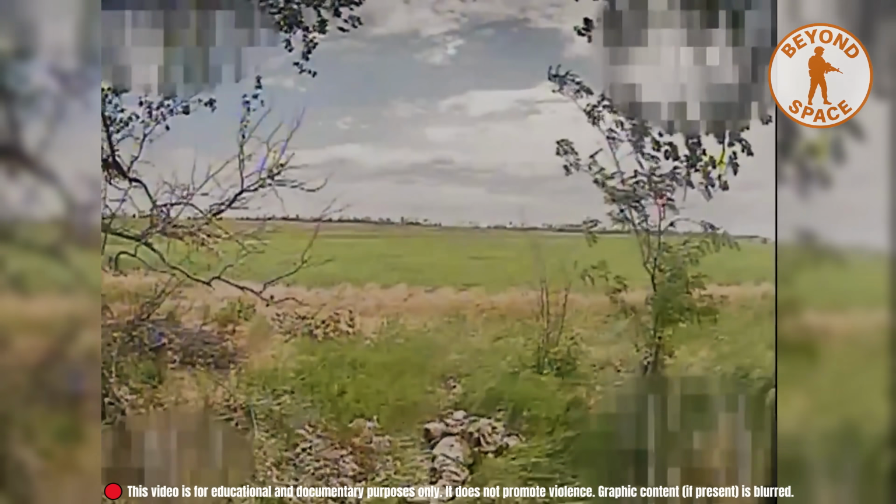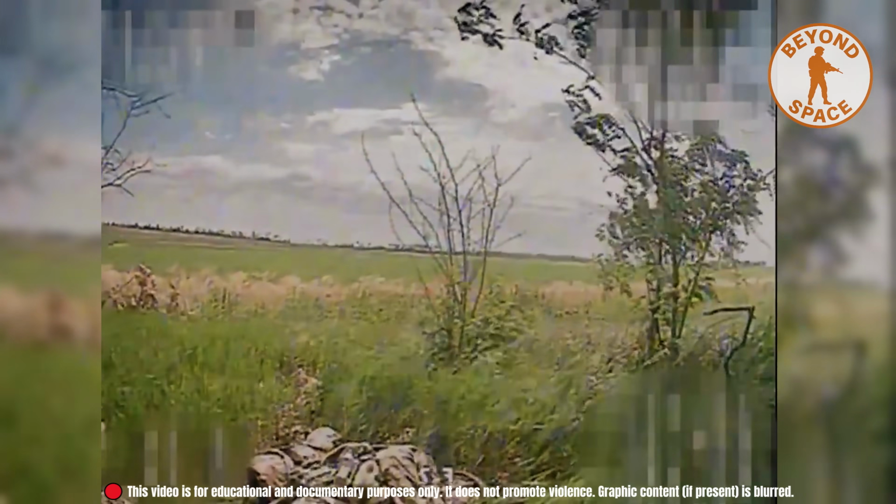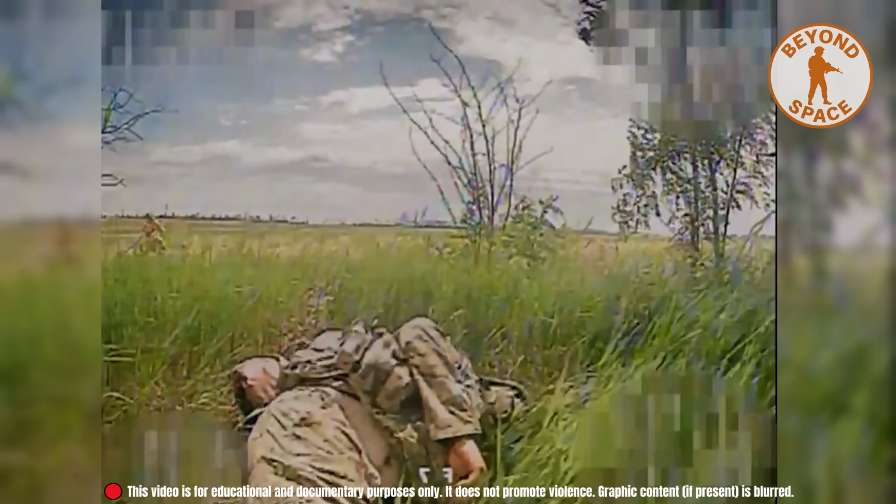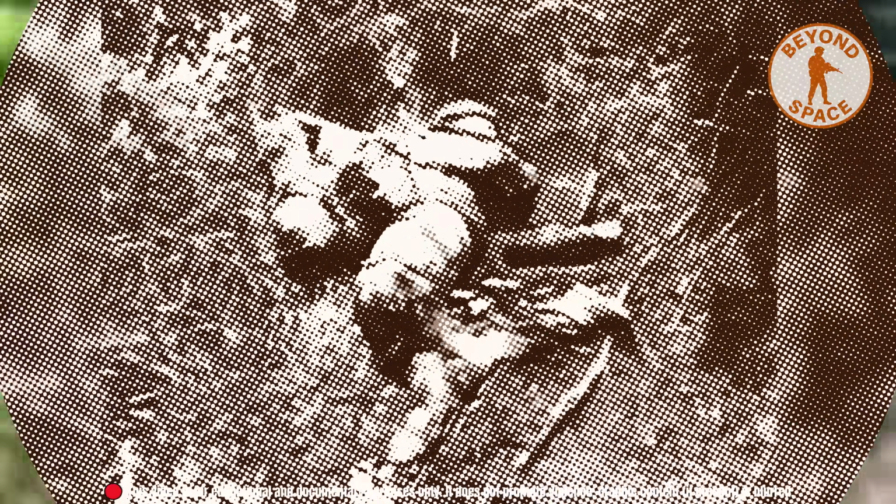A drone was already in flight. It descended slowly, almost like it was waiting for a breath. But the target never woke. This is the silent edge of modern combat: precise, emotionless, and final.